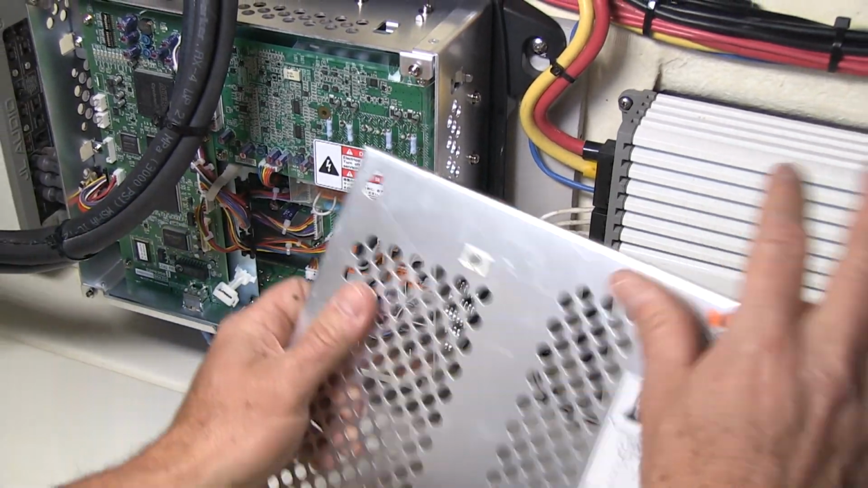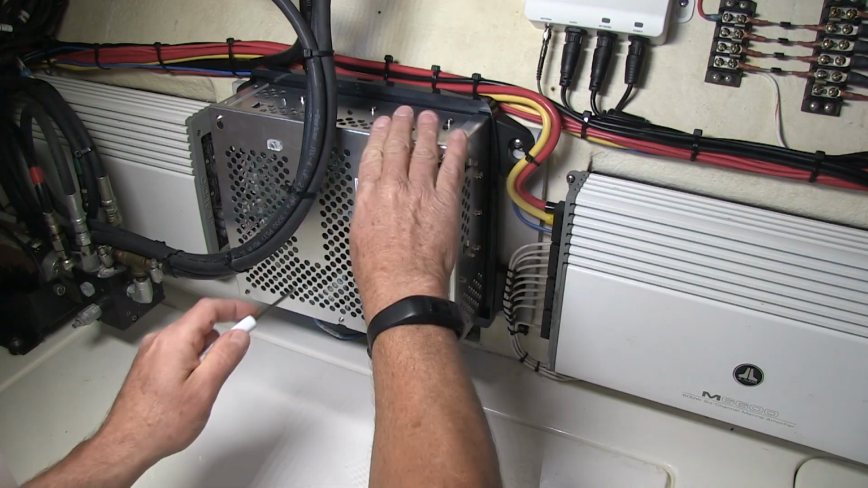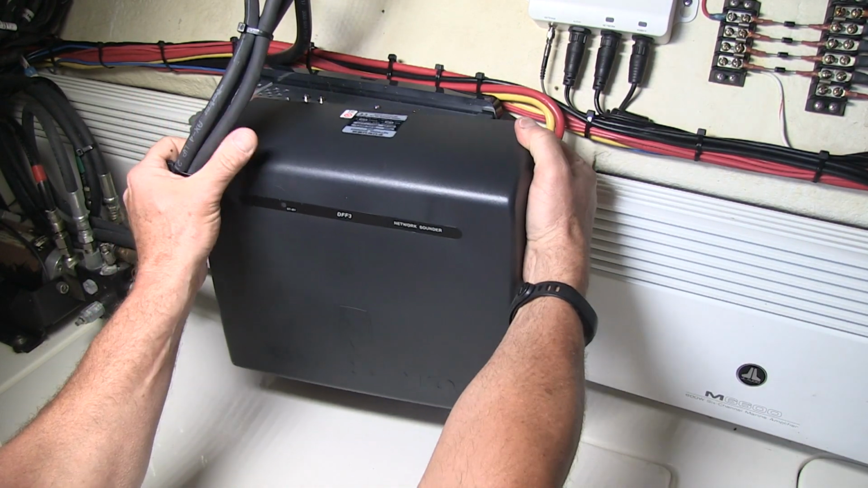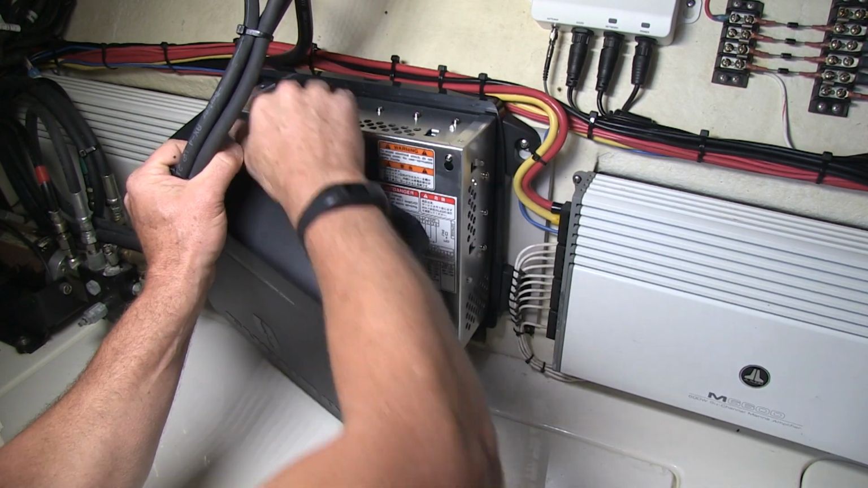Perfect. All right. We can just go ahead and drop this cover back on here. We're making this work, even though it's awfully tight in here. So it's a little tight, but we can get this DFF3 around here like this. Move these cables.